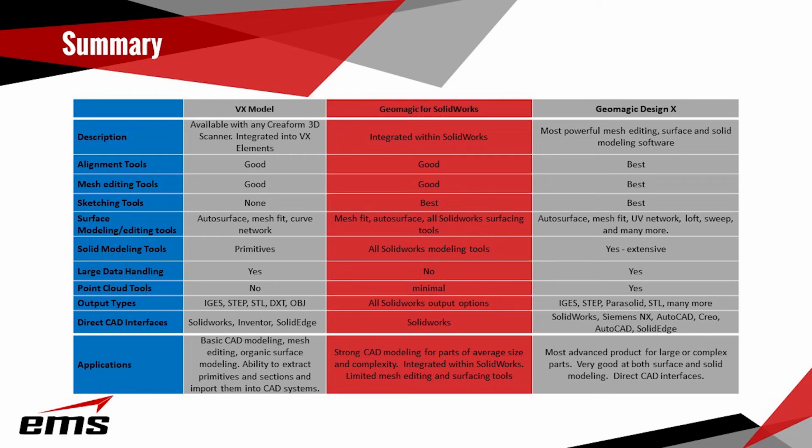But if you look at the top, there's a kind of a description of what it is. But as far as alignment tools, they're all pretty good. But again, Design X is going to have far more tools for alignments. Mesh editing tools are decent in VX Model and Geomagic for SolidWorks. Again, Design X is going to have even more. Same with the sketching tools. Geomagic for SolidWorks, of course, really uses the sketching tools of SolidWorks. VX Model really doesn't have traditional sketching tools, as in 2D sketching tools. Yes, we can cut sections, but they're polylines.